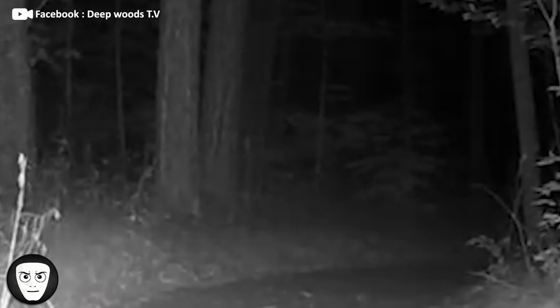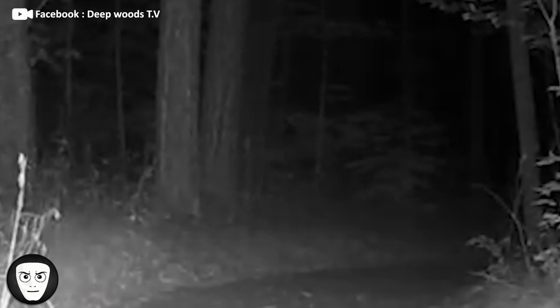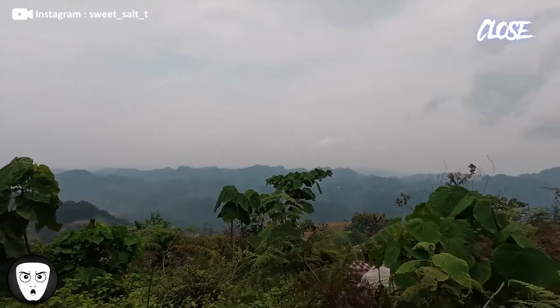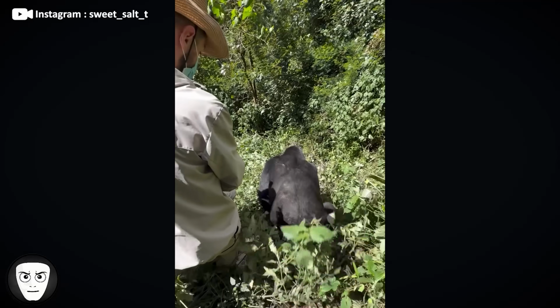Some believed it was a large feral hog or wild boar. Some suggested a black cougar, while a few even said that it could be a dogman or chupacabra. With only a split-second glimpse and poor nighttime footage, there's no way to know for sure. What do you think?